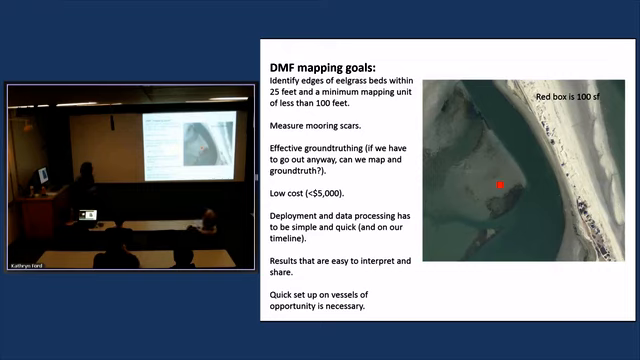So deployment and data processing has to be simple and quick. We need to be able to identify the eelgrass quickly and map it quickly. And we want results that are easy to interpret, so that people are convinced that what we're seeing is eelgrass. We also don't have a vessel dedicated to this. We want a vessel of opportunity kind of approach, so it could go out on any boat.